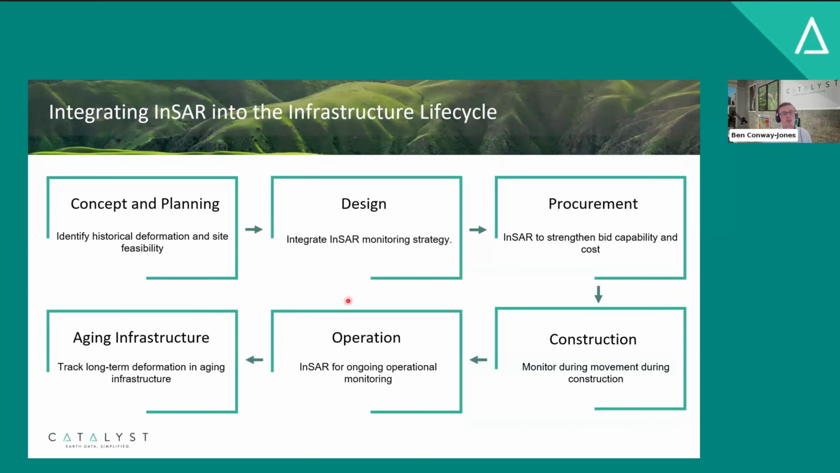The last slide I wanted to finish on was this slide about the infrastructure lifecycle and where InSAR comes in. InSAR provides value across the lifecycle. So beginning with concepts and planning, identifying historical deformation and helping with site feasibility, through to design and understanding how you can integrate InSAR with your ground-based monitoring strategy,